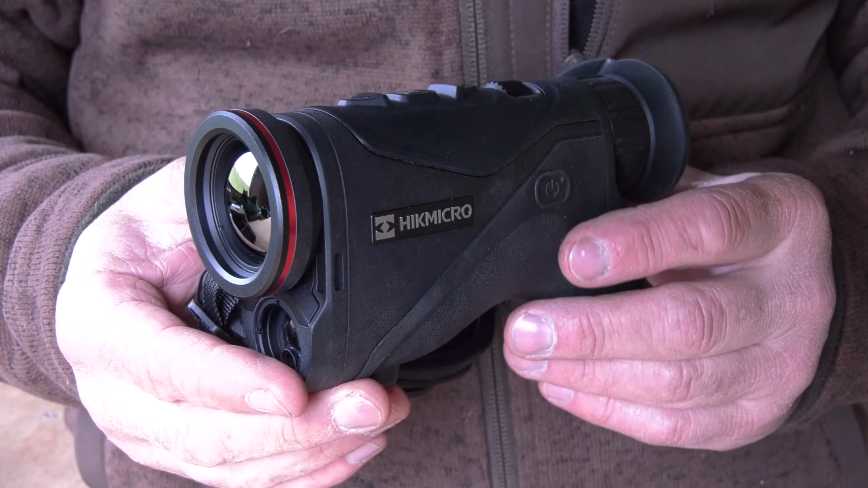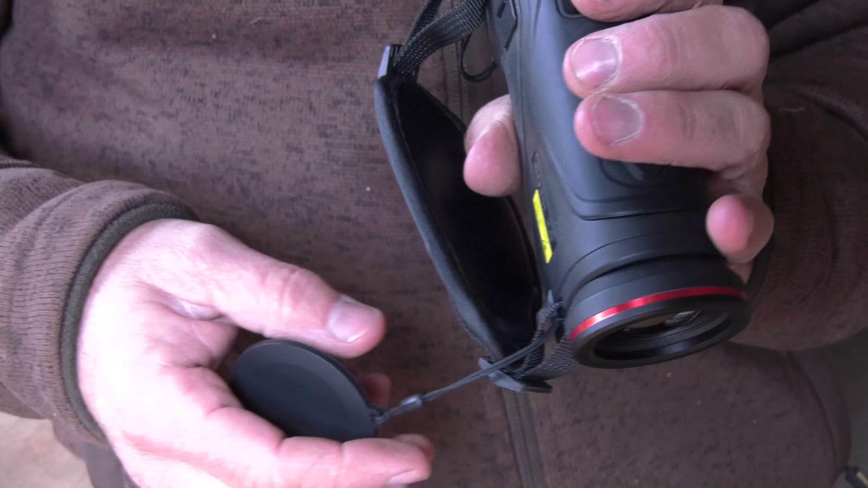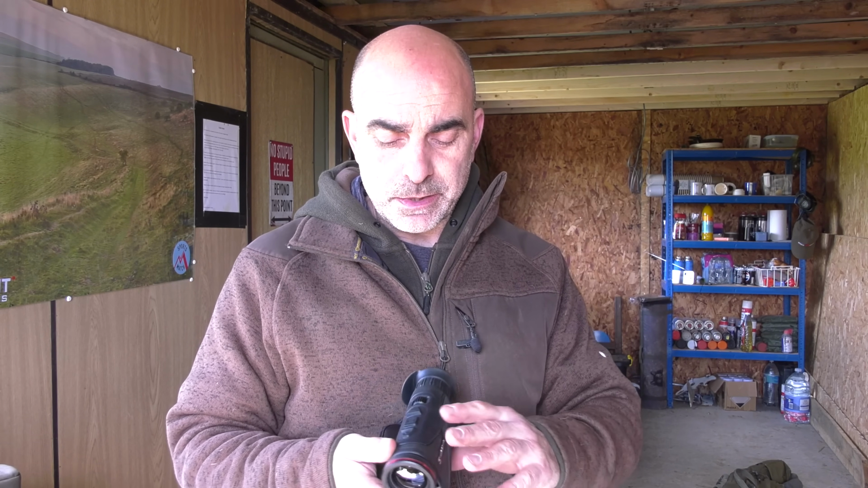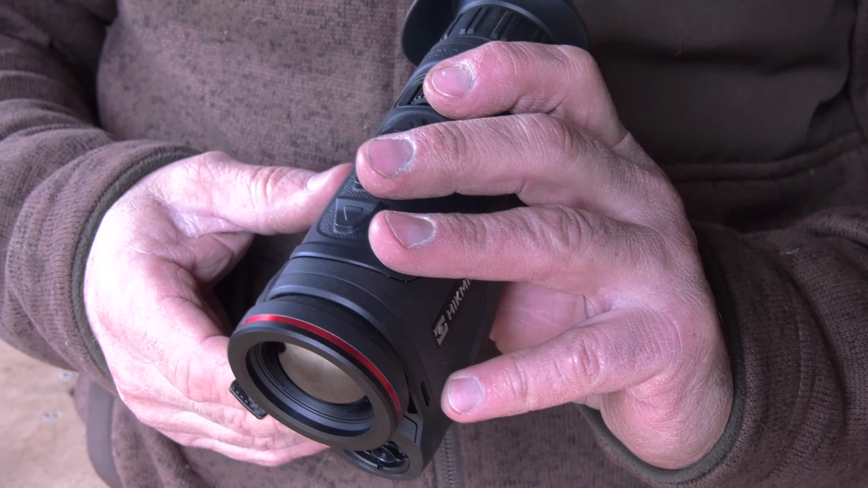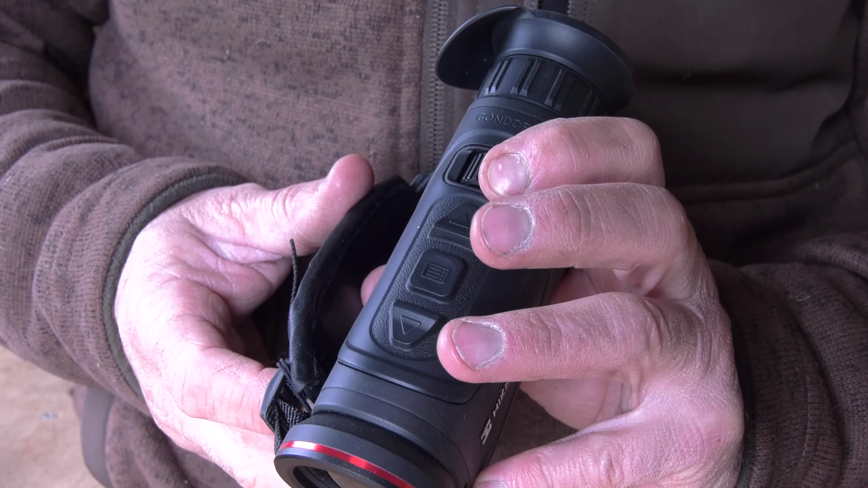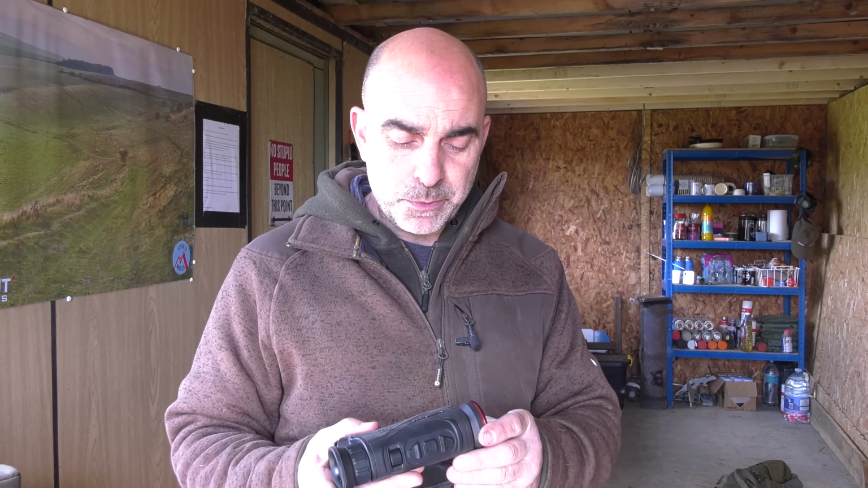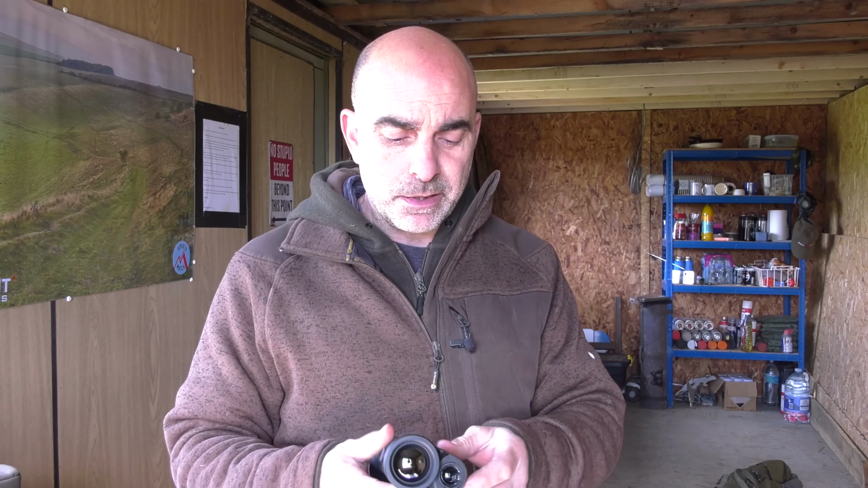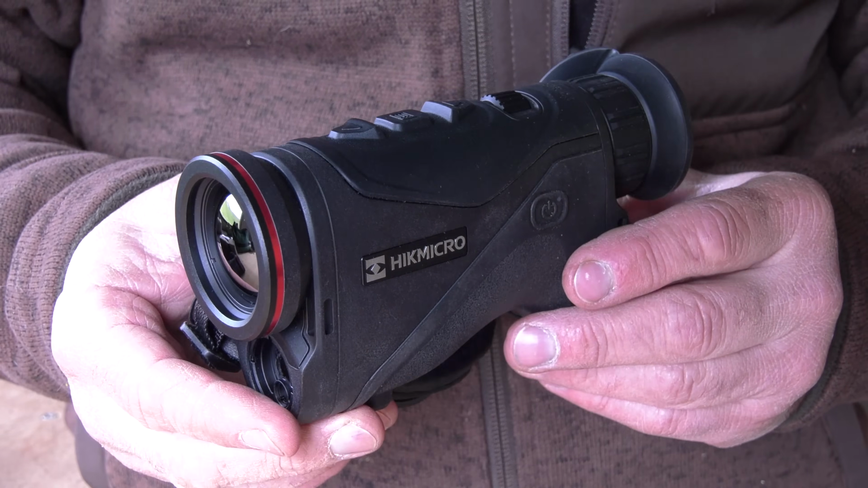So moving over to the Condor now, this I have to say is my favourite of the two units. Its ergonomics are just lovely, it just sits in the hand really nicely. Again, you've got completely one-hand operation, doesn't matter if you're left or right-handed, all the buttons just sit really nicely where you want them, and again the focus wheel is just on the back there, and again the 3-button controls. So very similar operation, same menu setup as the Falcon. This one has the 35mm objective lens, and as I said earlier, the laser rangefinder sits just below it.